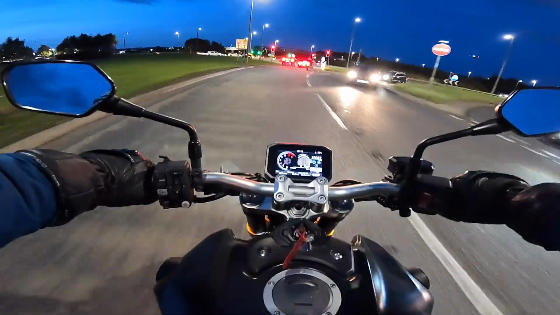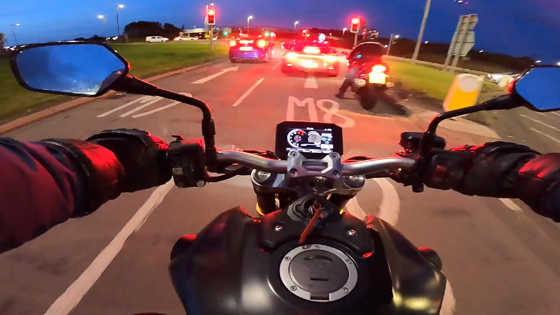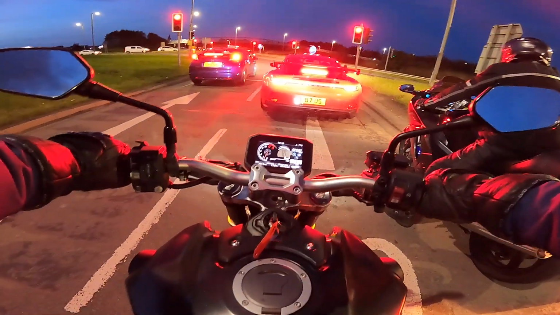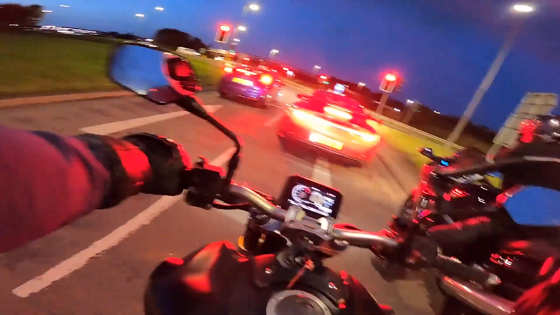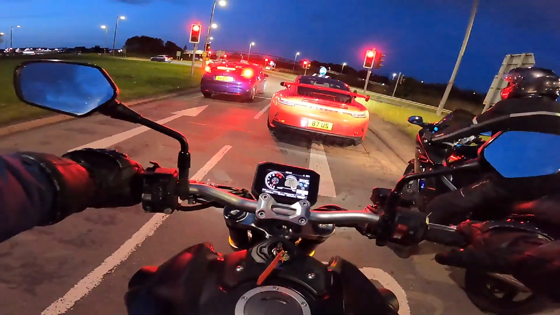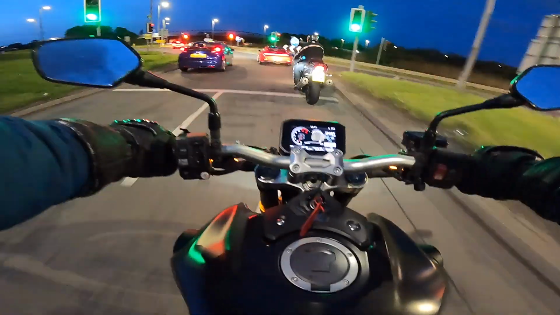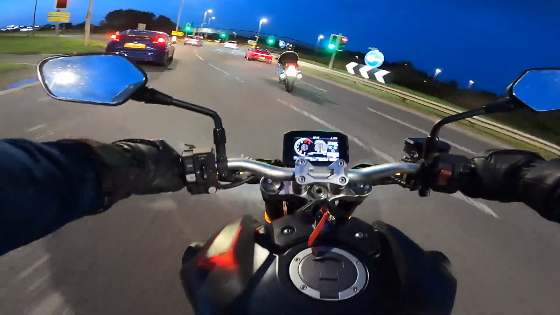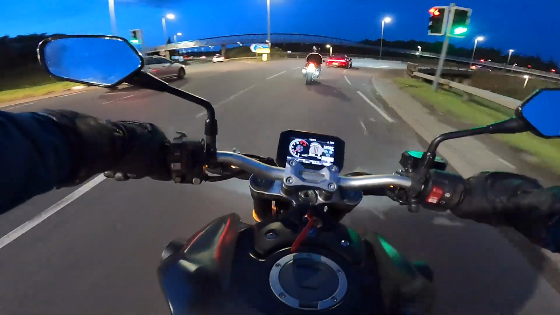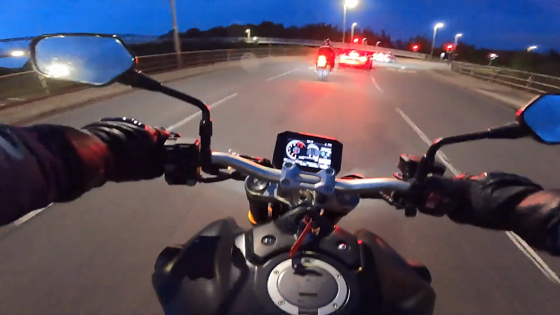But it was quite an experience going with an experienced rider who made everything look so easy, yet for me I felt I was going so fast. Trying to keep up with them at night on roads which I didn't know very well was just such a thrilling experience. When I got home I couldn't get to sleep for a while because I was so buzzed, the adrenaline was still running through me. Night riding was scary, fun, exhilarating, and something I want to do all the time.